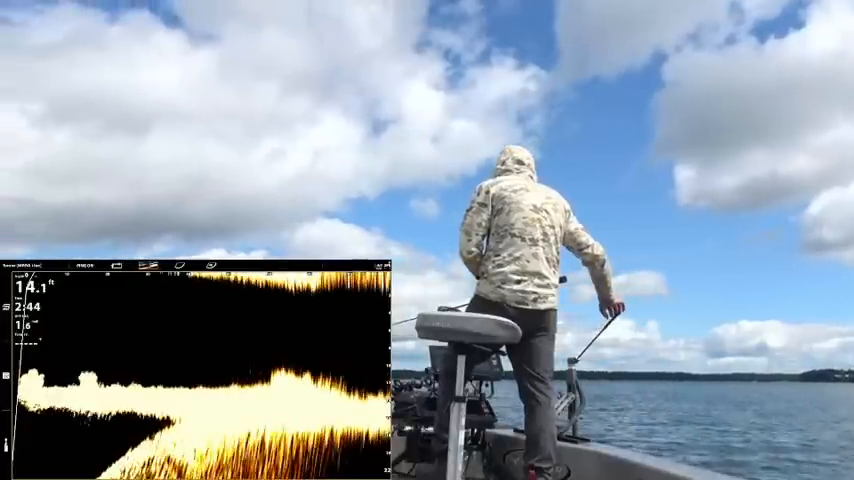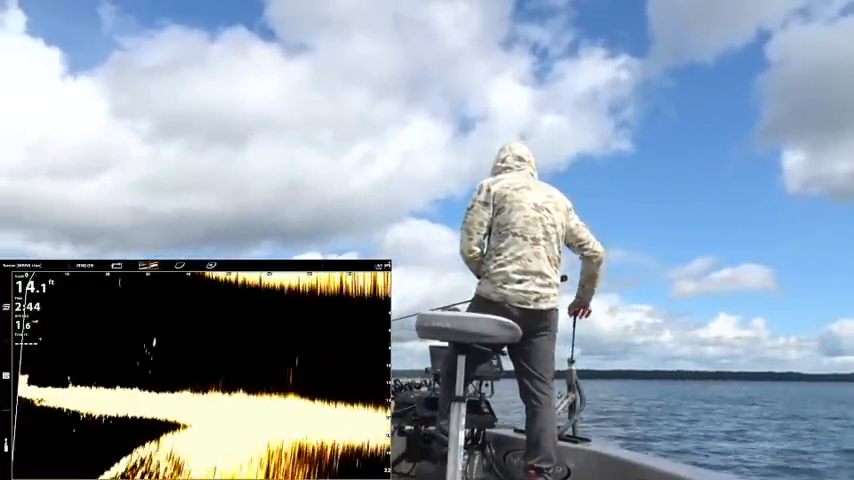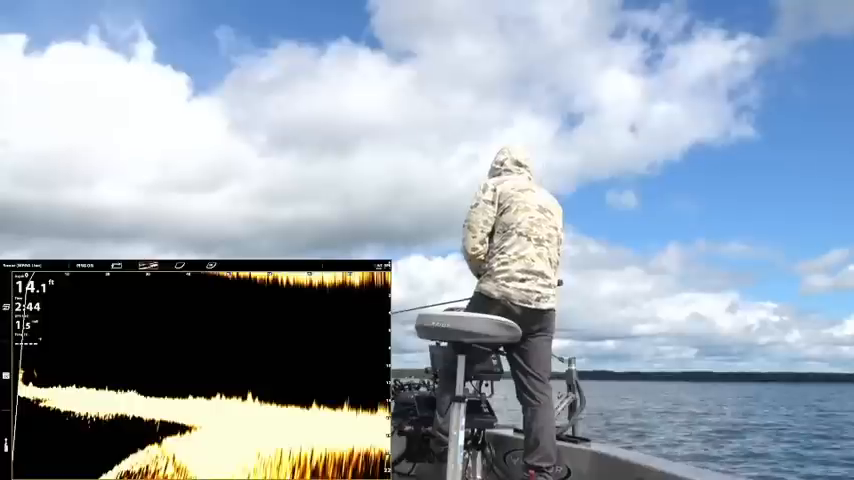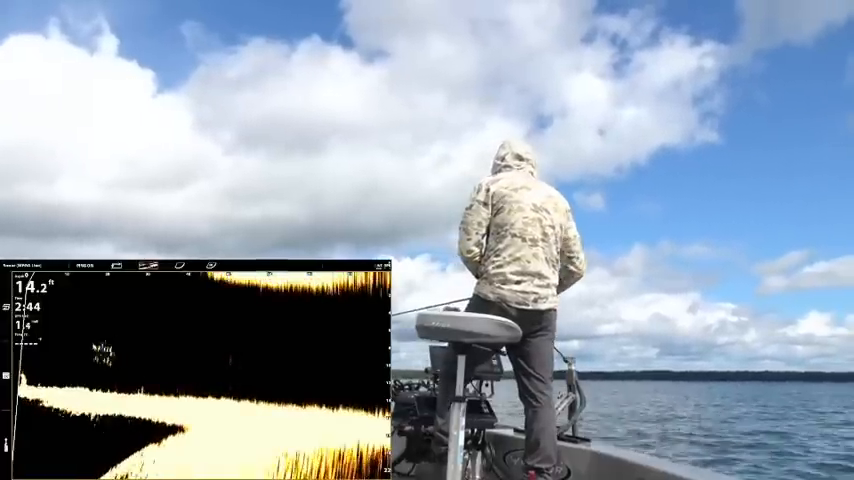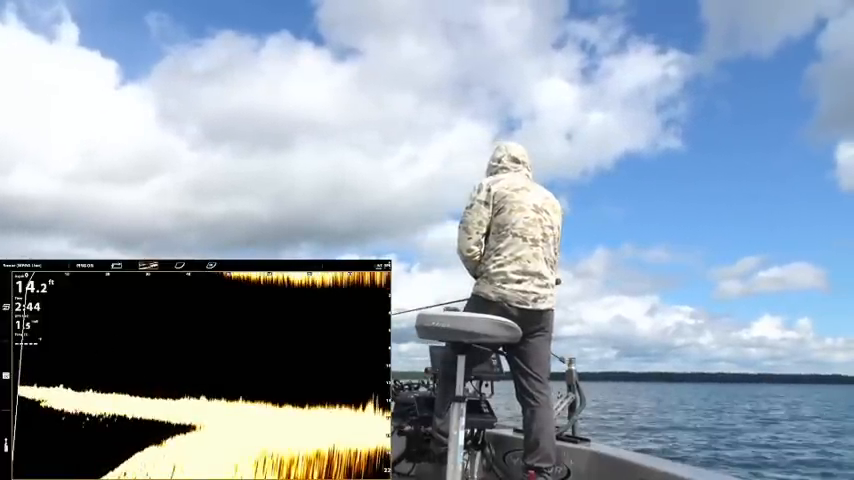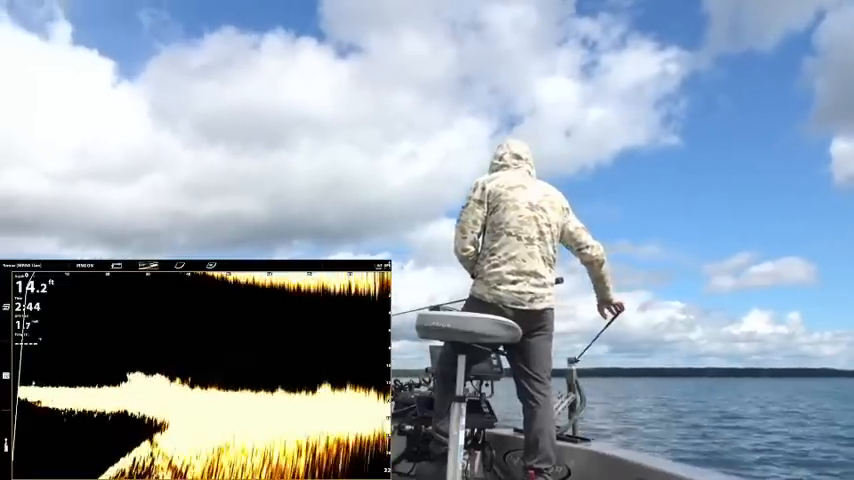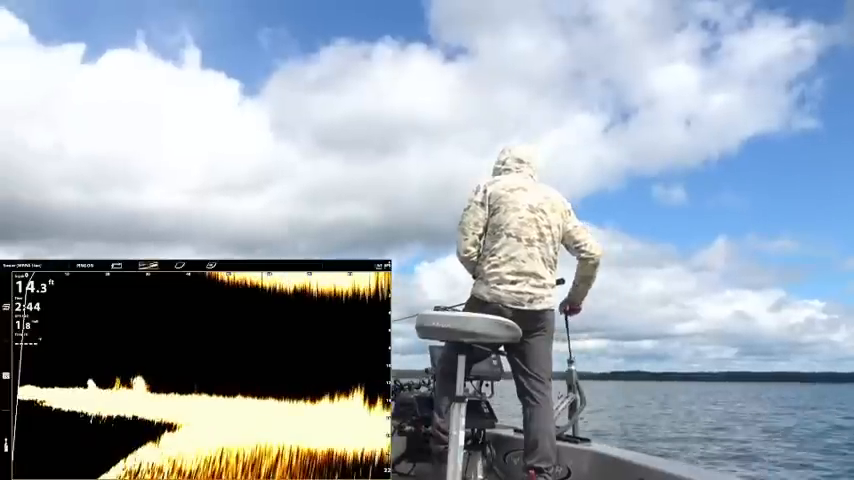Little weed tip a little deeper here. Not much going on with this one. Kind of surprising.